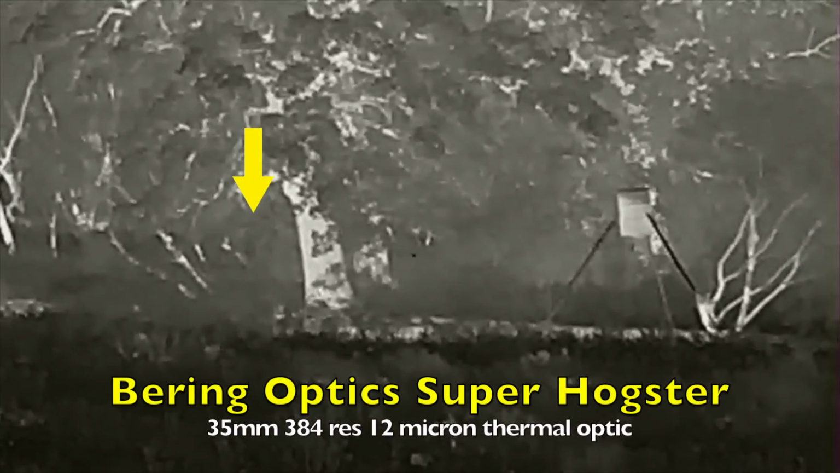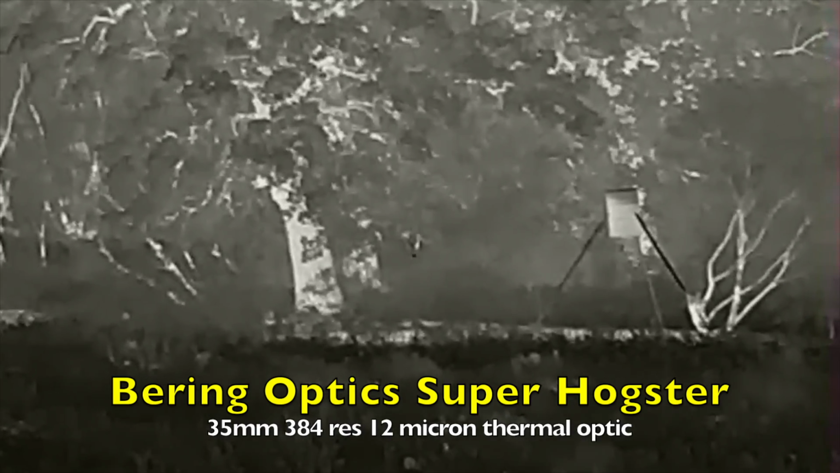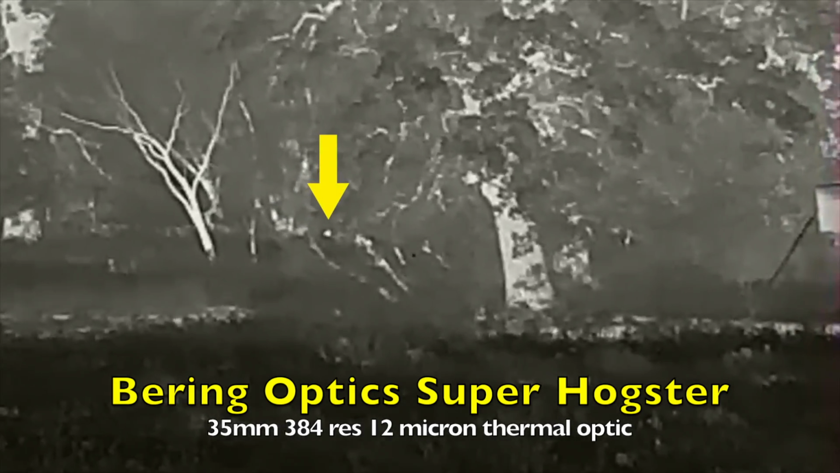And so in watching, I could see a couple of animals. This is with a Bering Optics Super Hogster, which does not record audio, which is why I'm narrating. But these two hogs, for about 15 minutes, they would not come into the feeder, and they were doing what I call security checks. You can see that nose just poking out of the woods, trying to figure out what the scent on the air is, and I had walked by that area, so obviously they were leery, and they did not end up coming out on that feeder.